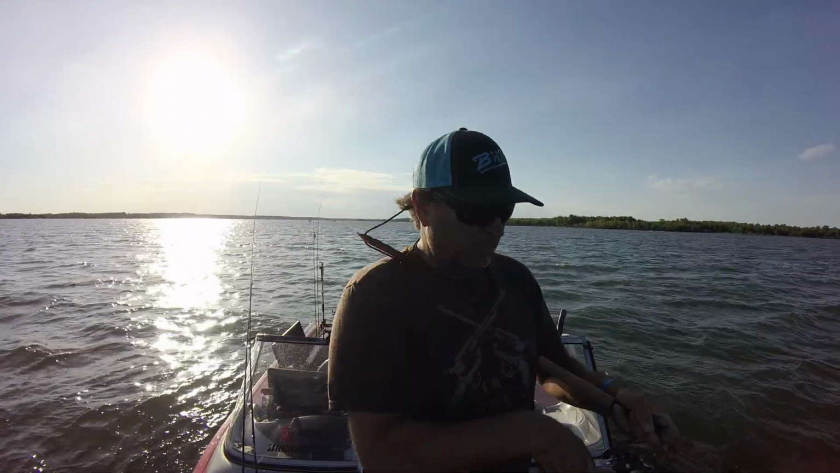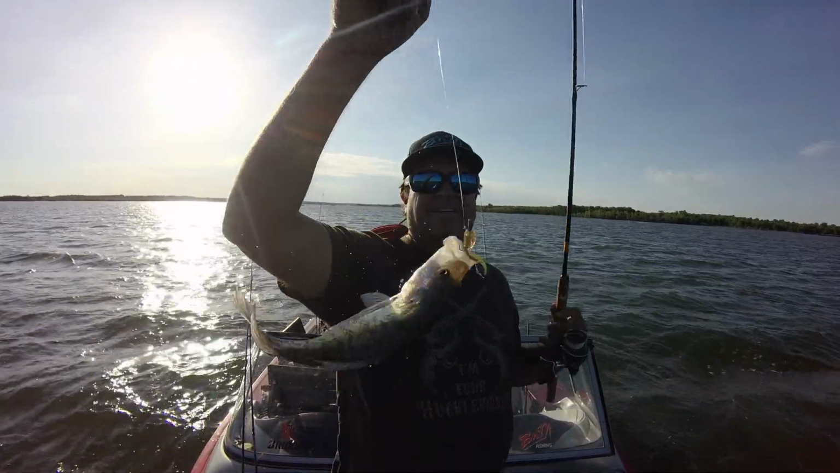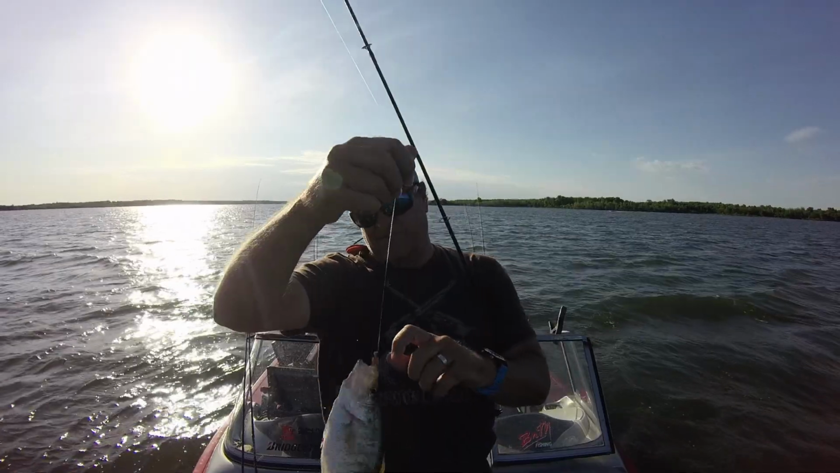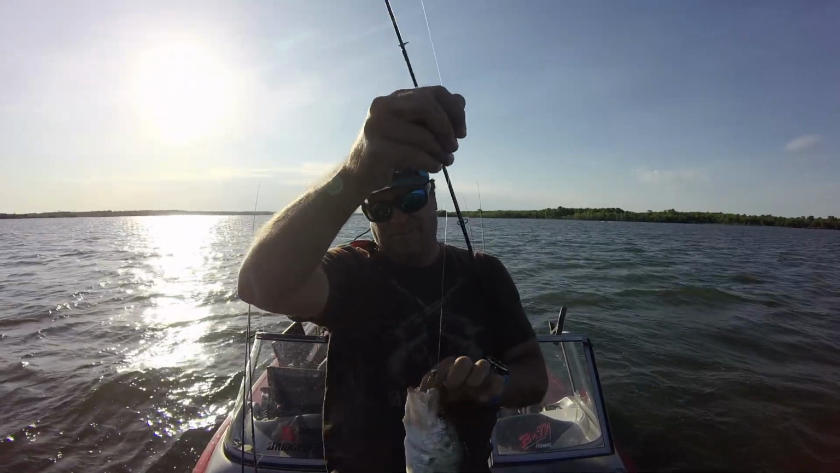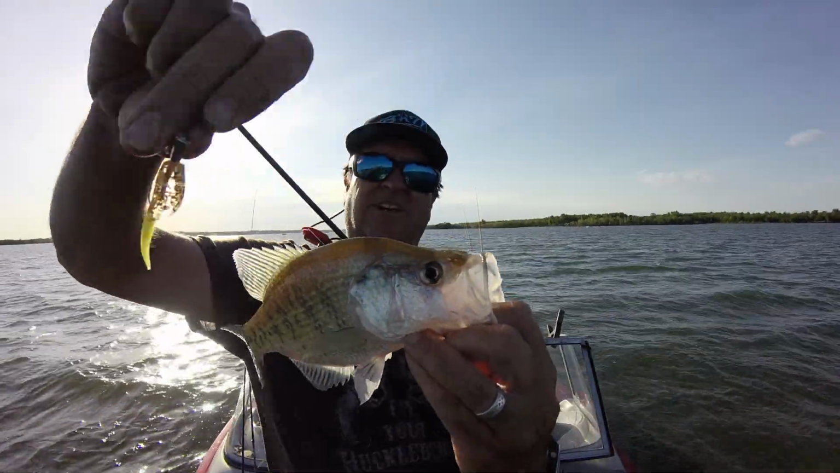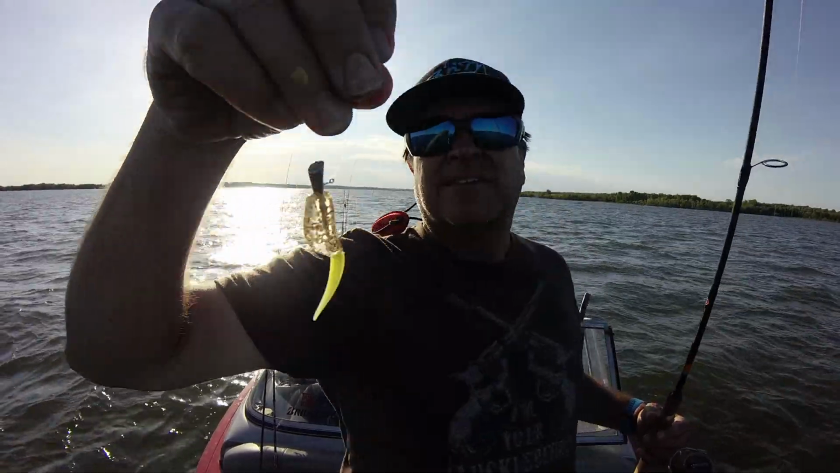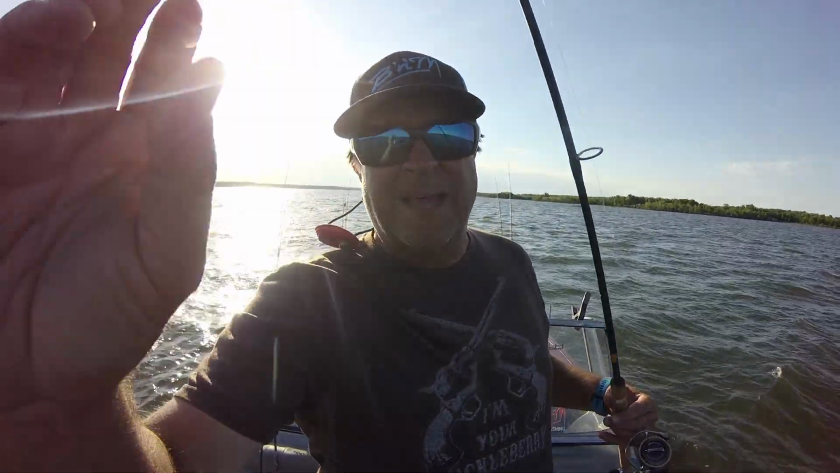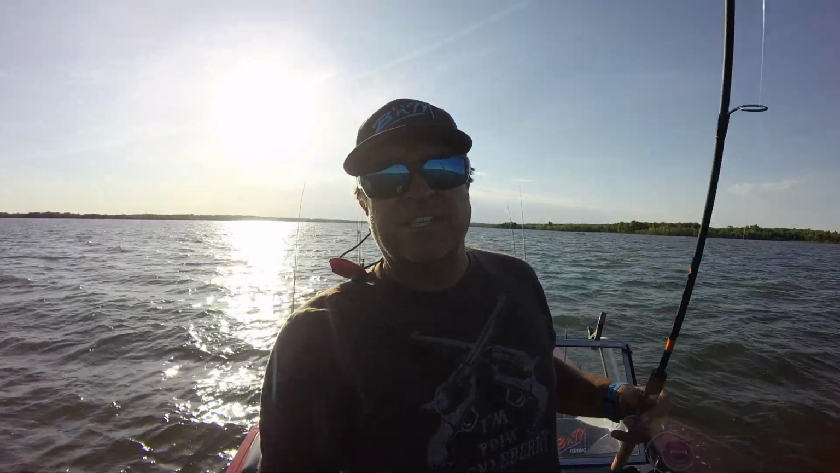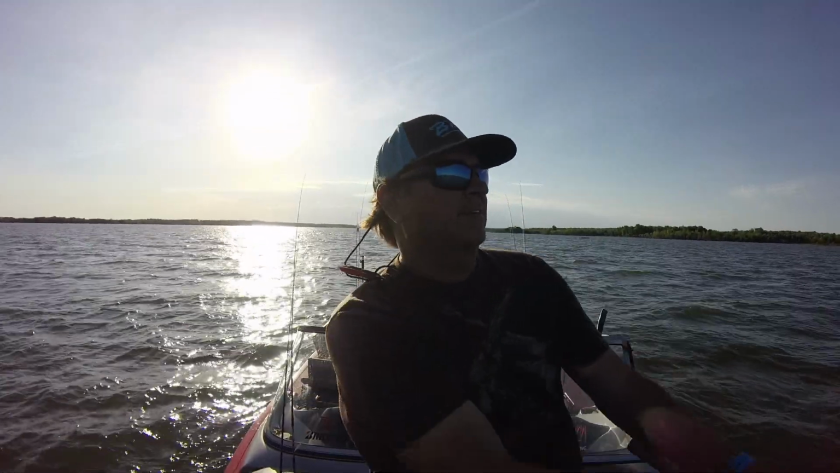Nice little thump, and guess what? Our first keeper crappie. Our first keeper. Boom. Sardis Gold. All right, Sardis Gold working its magic. I apologize if you're all seasick out there from all this crazy wind and boat traffic.